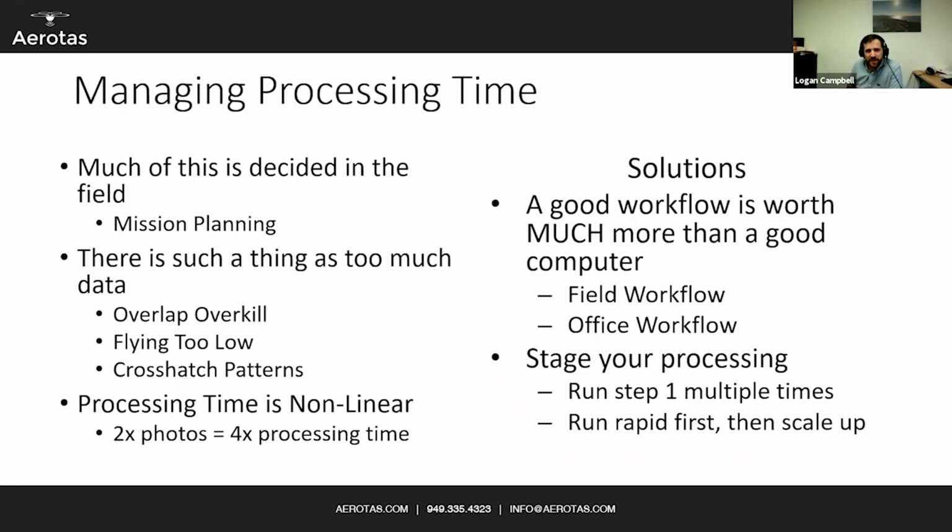And also, don't forget to manage your processing time. Most of the issues with photogrammetry are determined in mission planning. If you're taking too much time in processing your photogrammetry, there's a good chance that you're just collecting too much data in the field. Processing time is nonlinear. If you double the amount of photos, you're actually going to 4x the processing time. So cutting down on the number of photos you take in the field while still being within a proper level can get you the best overall workflow and results.